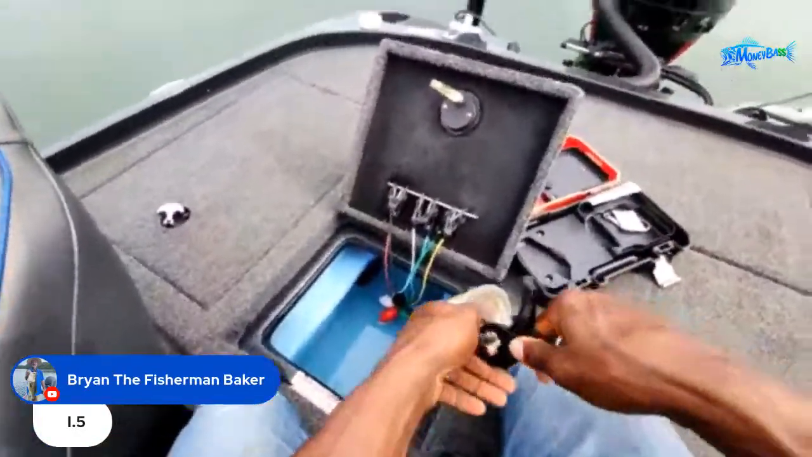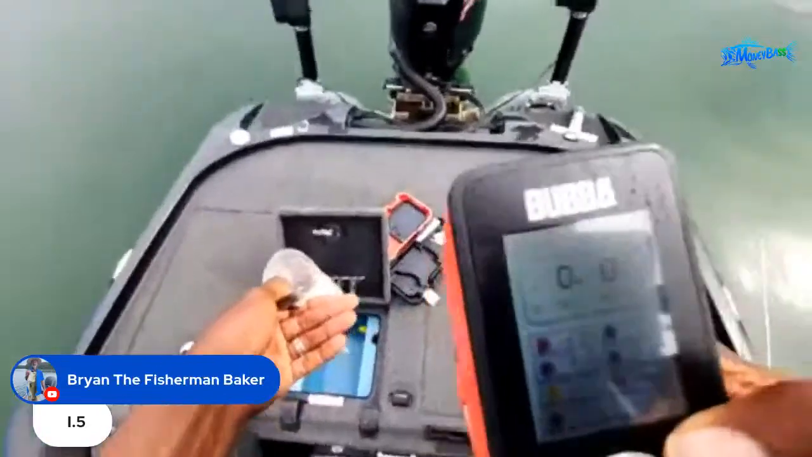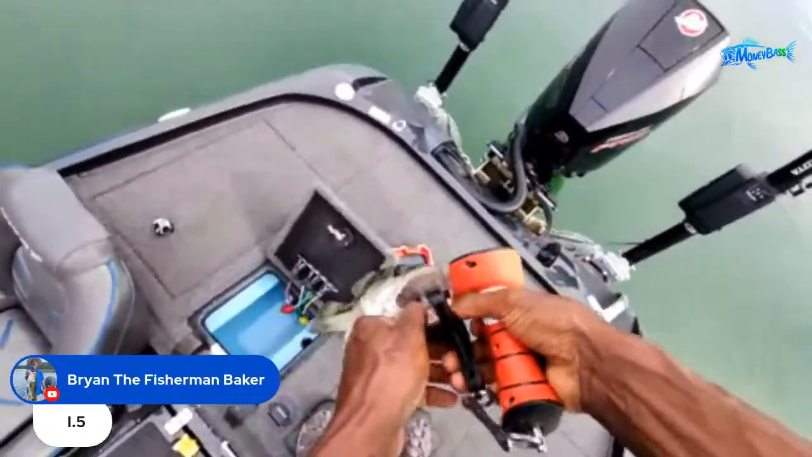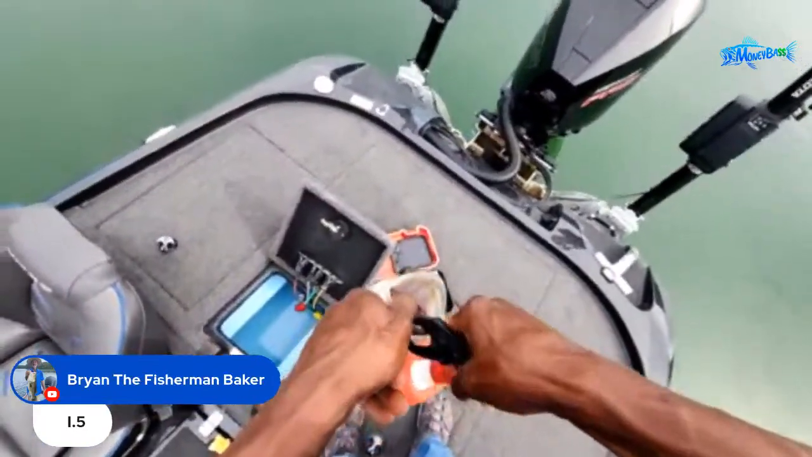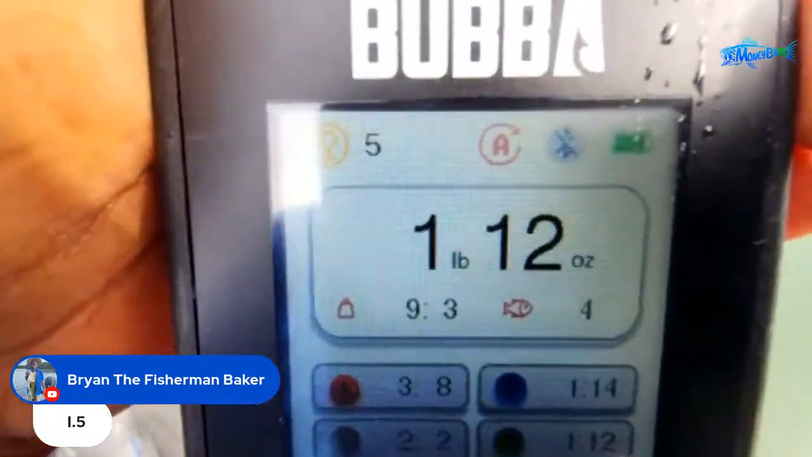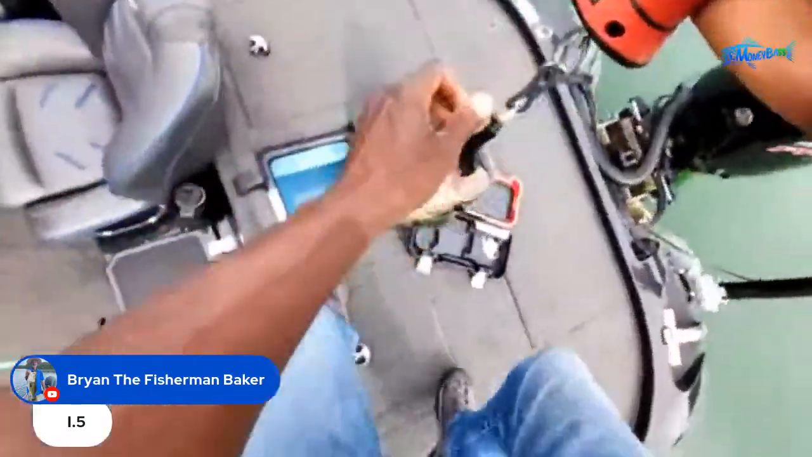Let's try it one more time. Let me make sure I had it zeroed out, guys. I may not have zeroed it out the first time. All right, there we go. Got it zeroed out. All right, so drop in the chat, if you haven't made your guess yet, go ahead and drop that guess in there. All right, let's see what it locks on. 1 pound, 12 ounces, guys. So that was right. 1 pound, 12 ounces.